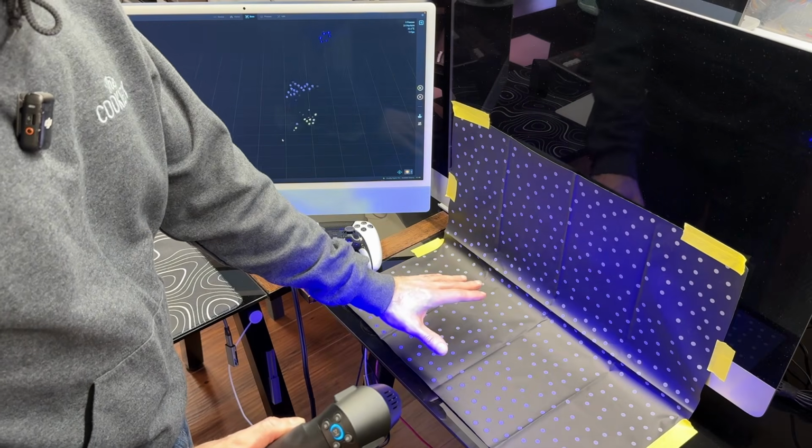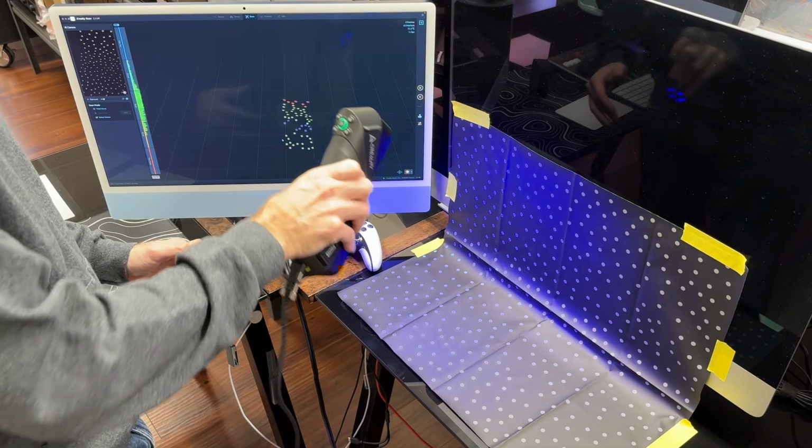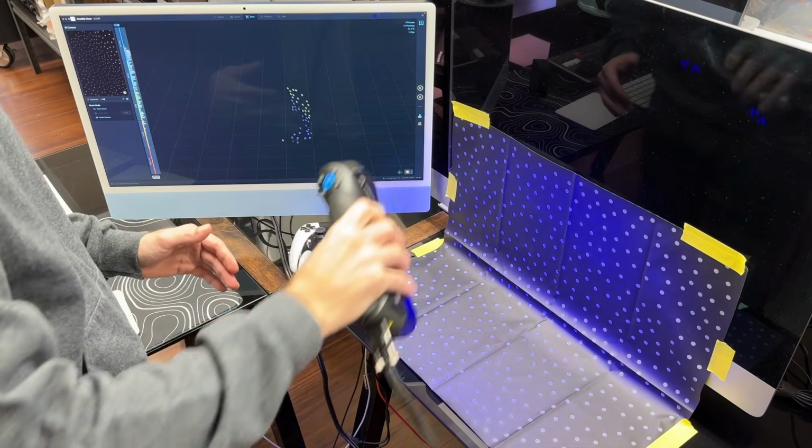I've got my marker blanket set up. It's covering my table. I've got a nice backdrop. This should allow me to get a lot of range of motion here. I can come in at many different angles. Now, I can't get 360 degrees around, but we're going to take full advantage of the built-in tools that are in Creality Scan to allow us to stitch everything together afterwards.